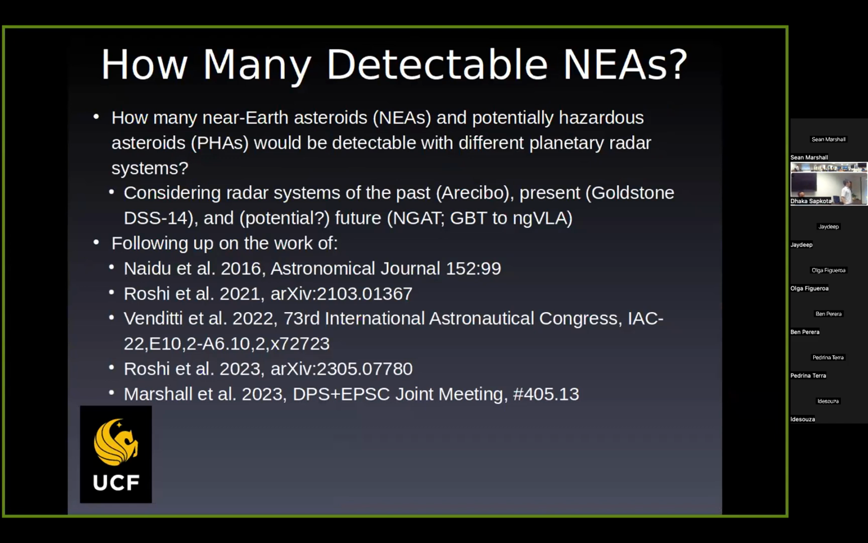The goal again is to figure out how many near-Earth asteroids, and various subclasses of them like potentially hazardous, we could detect with different planetary radar systems. So I worked through the numbers using the system specs for systems from the past, Arecibo, the present, Goldstone and Canberra in Australia, and possible future systems that we've at least thought about: ngRAT plus Green Bank transmitting to the ngVLA. This follows up on work by Shantanu Naidu, who worked through the numbers in a 2016 paper.